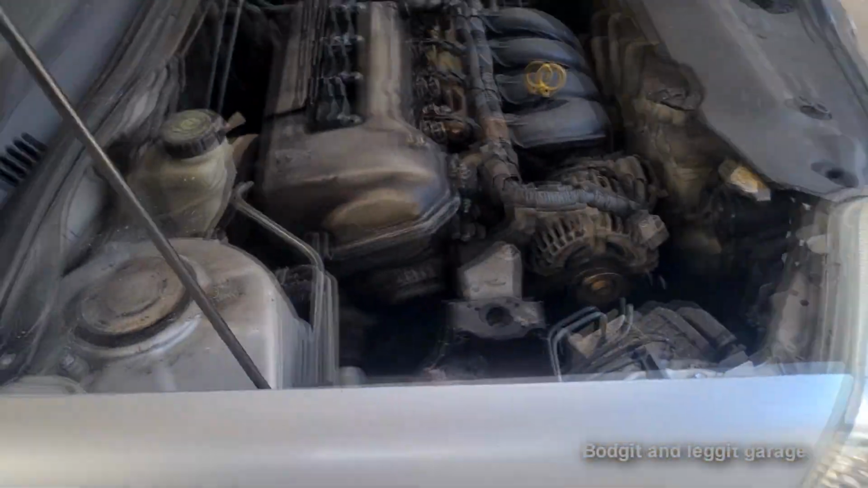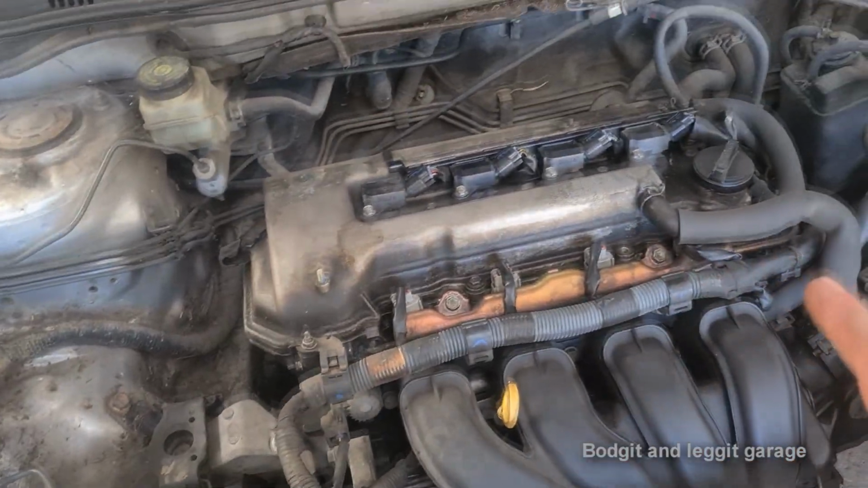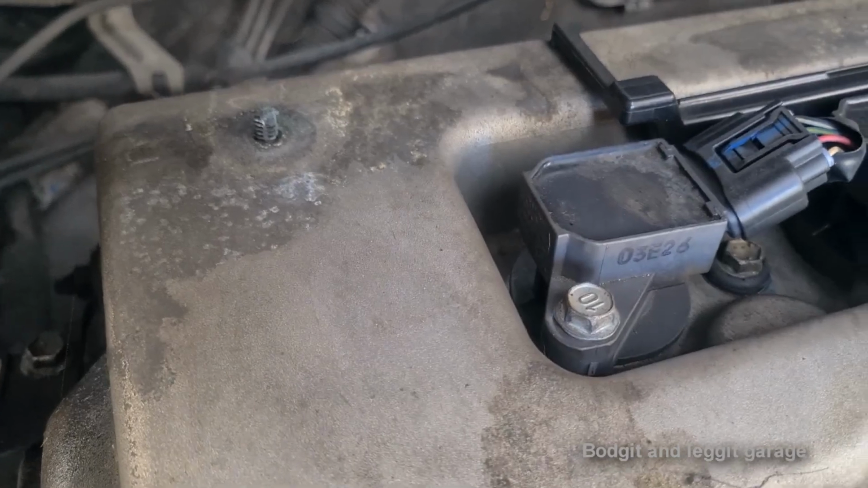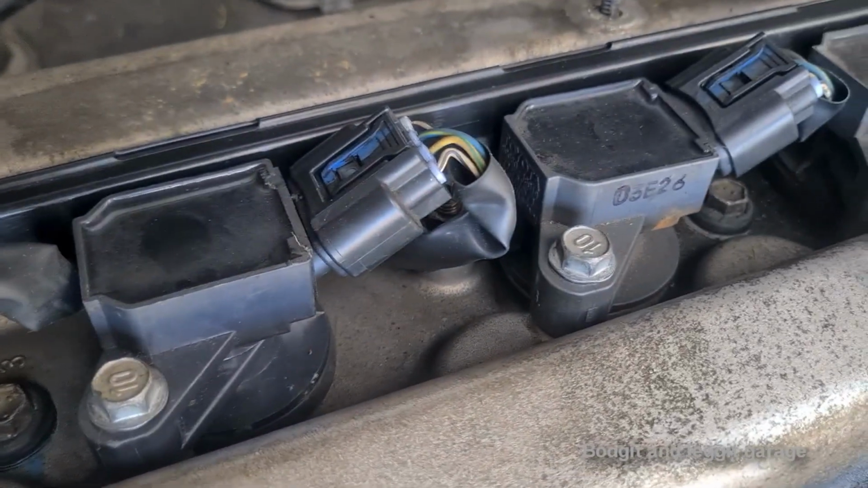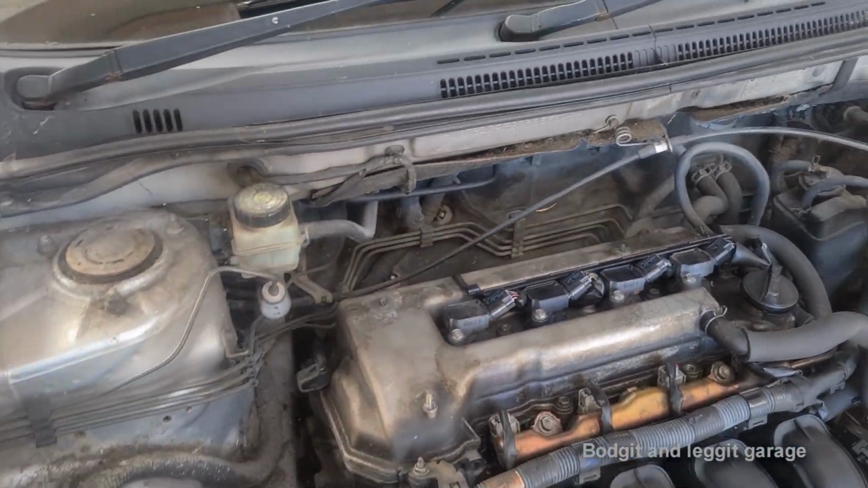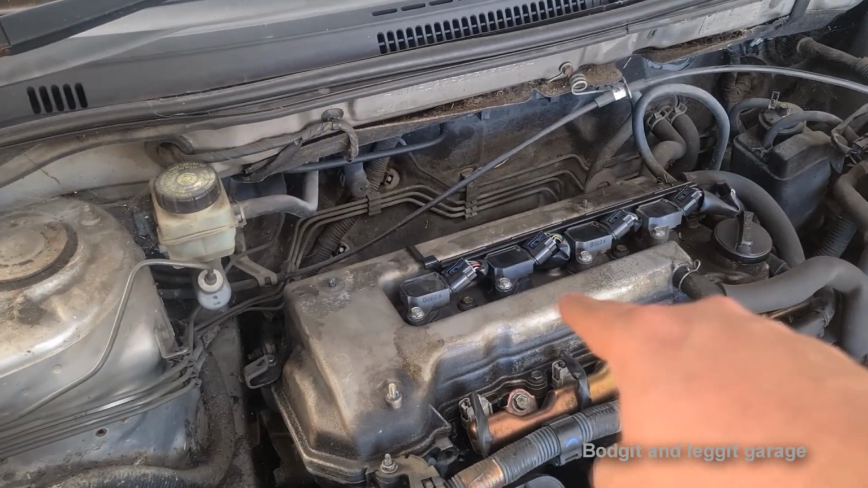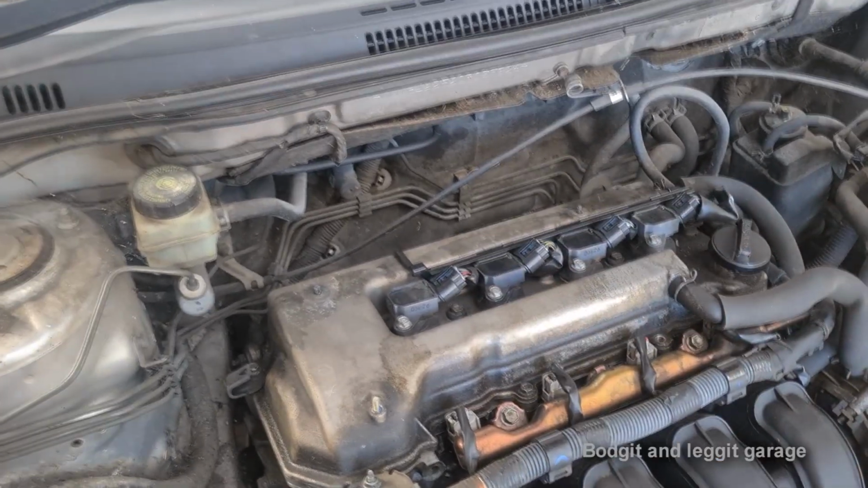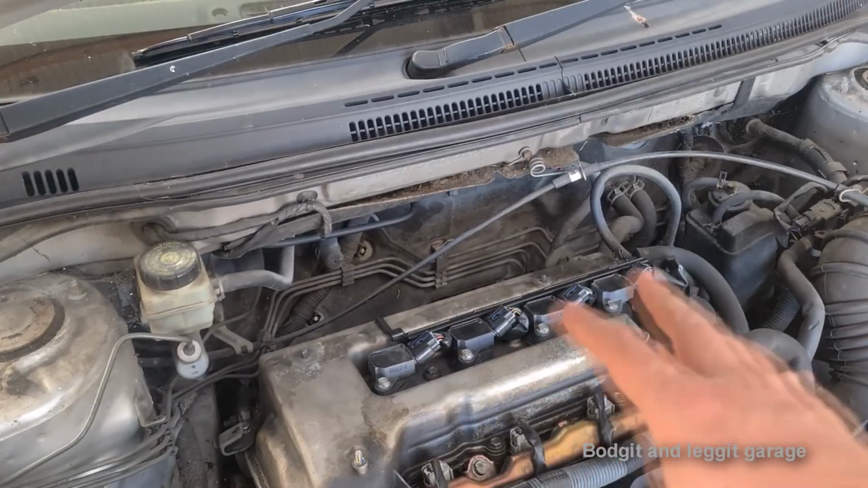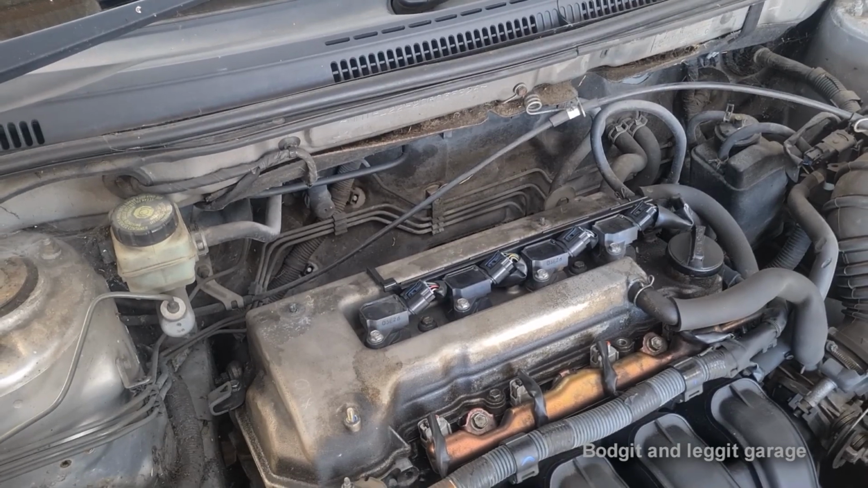But what we're going to do this time, just for shits and giggles, rather than plugging it in, we're going to use a thermal imaging camera. One thing I did notice, we've got a genuine coil, aftermarket coil, genuine coil, aftermarket coil. Now, these aftermarket coils, they're just terrible. I would sooner put a second-hand genuine one in than a brand new aftermarket one. But that's just me. So we're going to check it out for the customer and see what's going on.